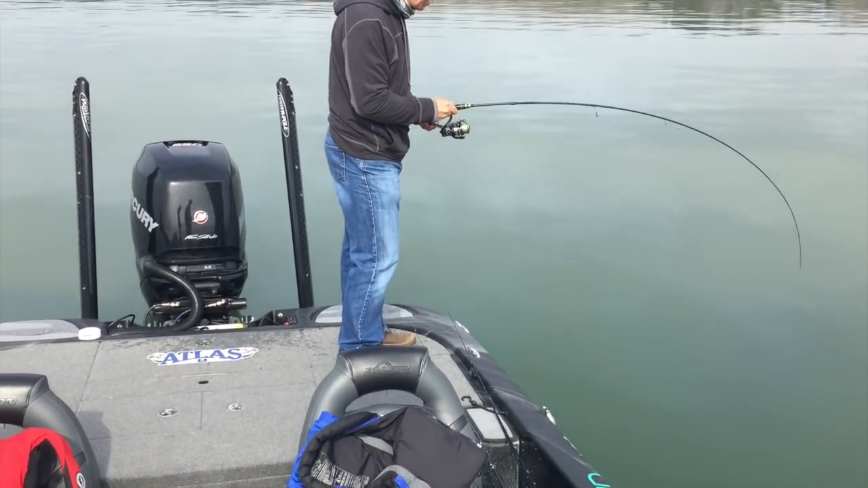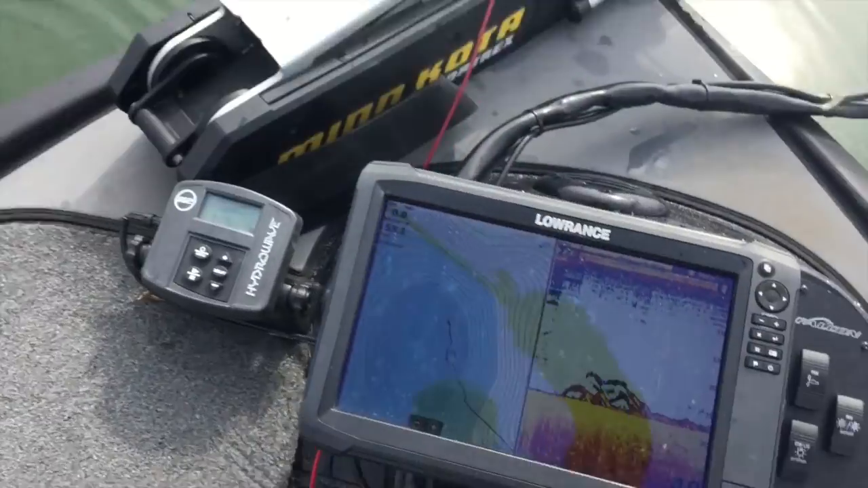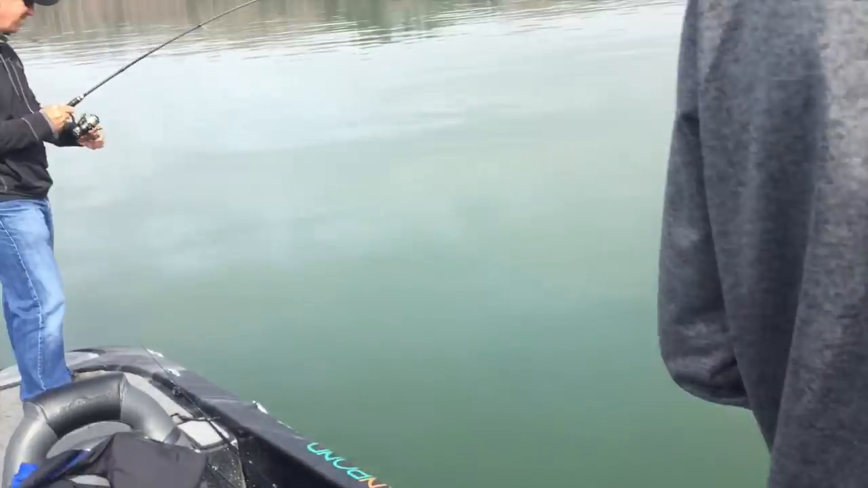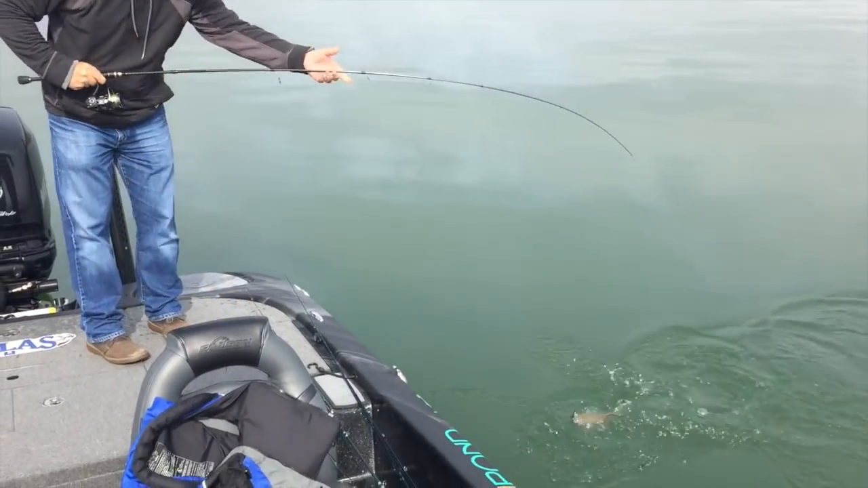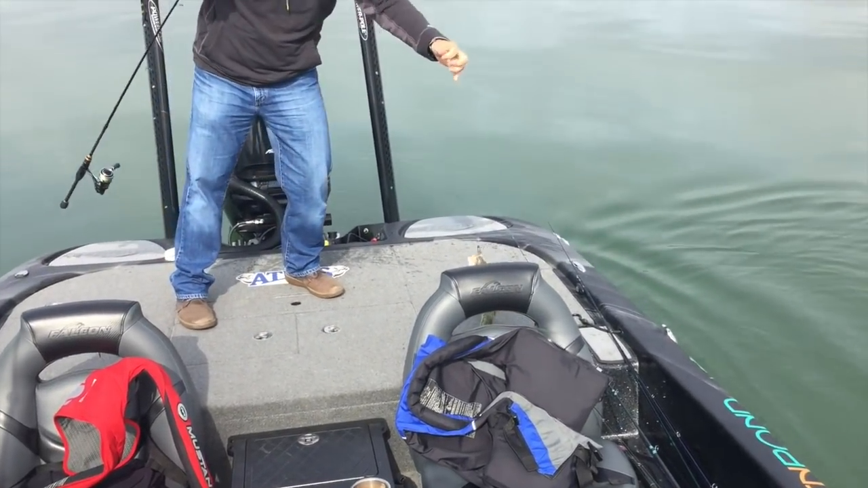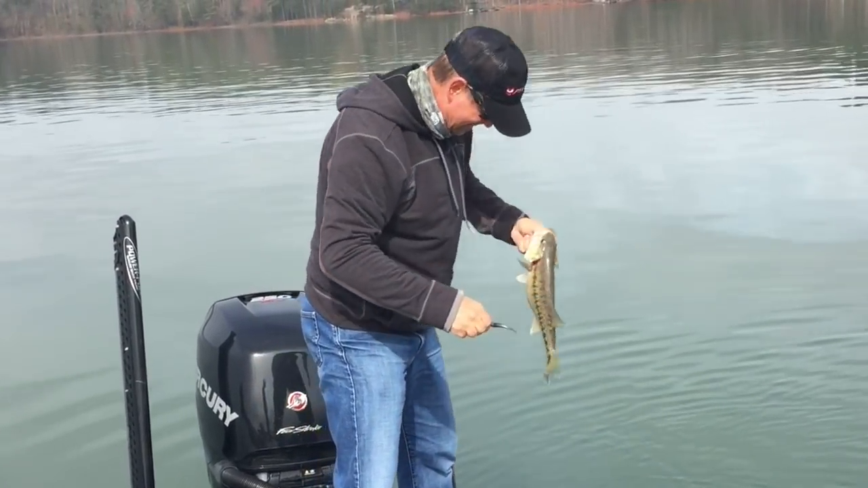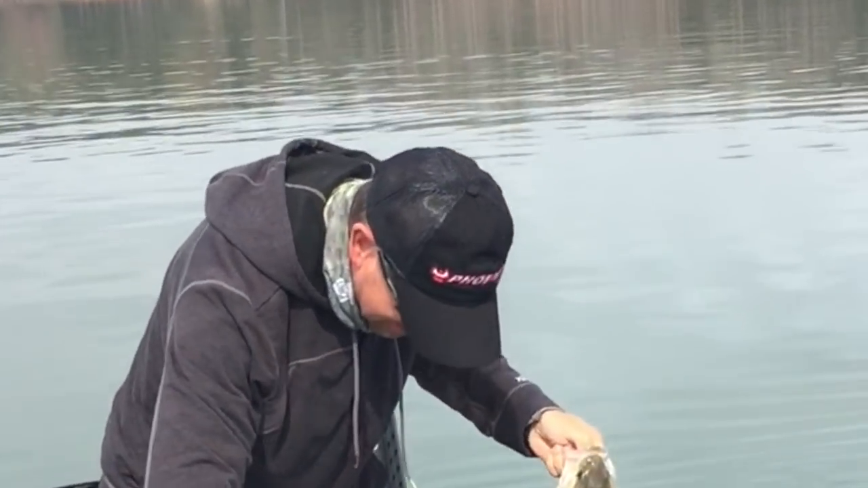I'm trying to catch that striper, Mr. Tony. Look here, they're all over the graph. You can see right there on the bottom. There's fish everywhere right here, right now. And he dropped down. Not bad. Not bad, brother. That's a decent one. That's a good one, Grant. There's fish all under us right now. You want to keep him? Yeah, we'll get a good picture with you guys at the end of the day.